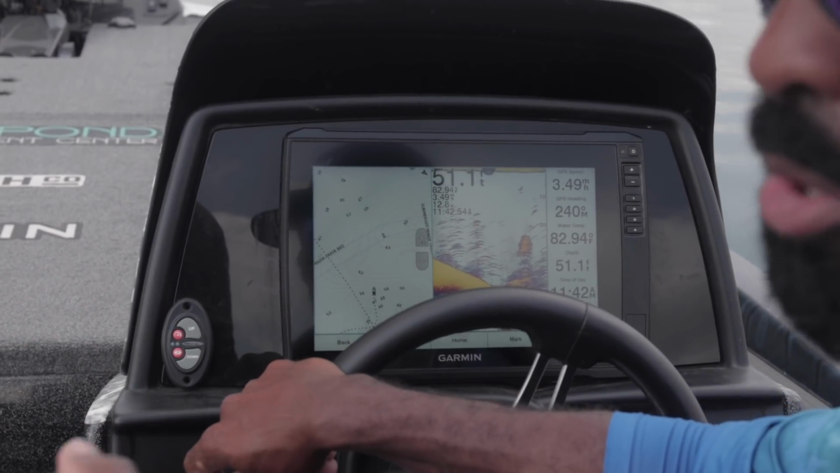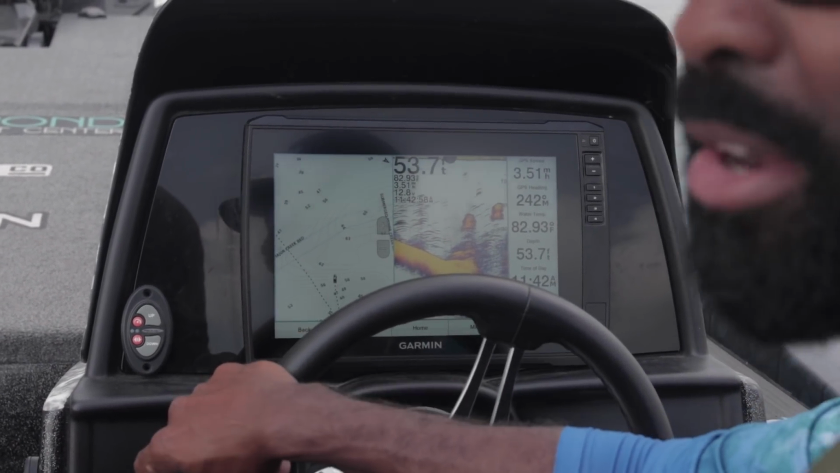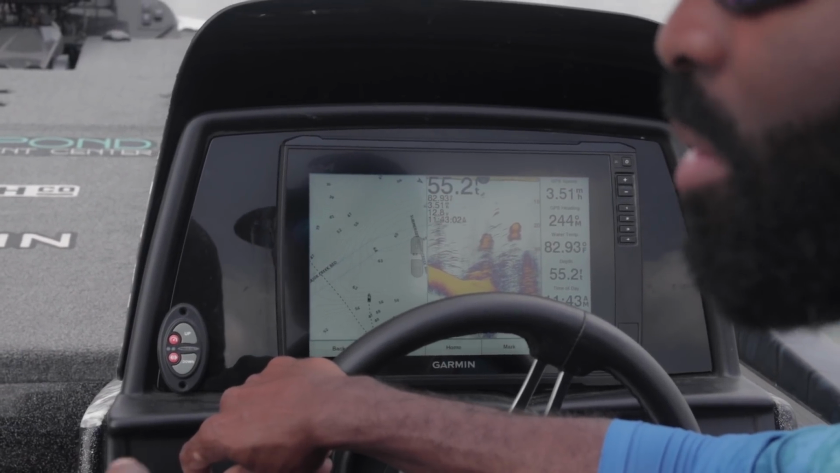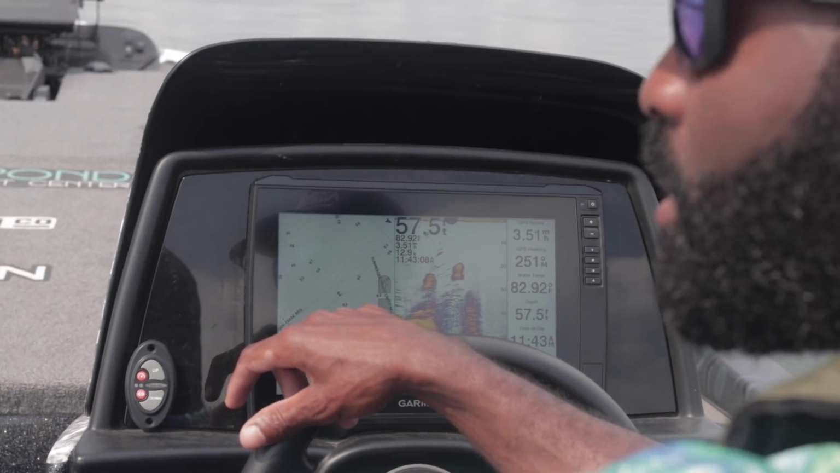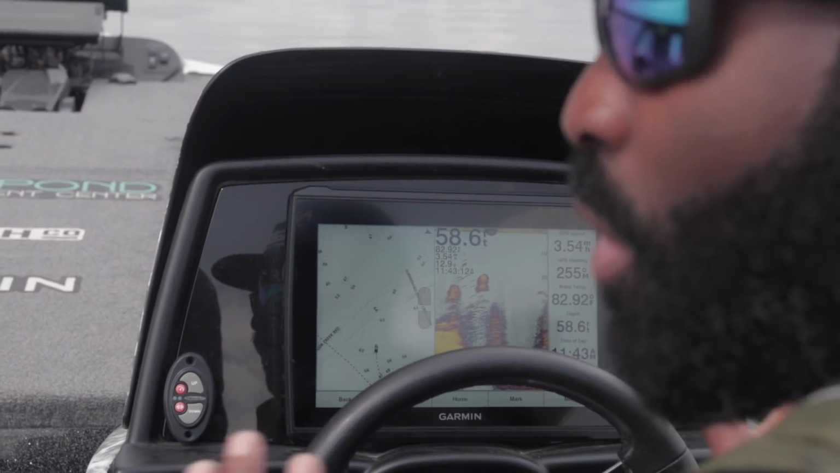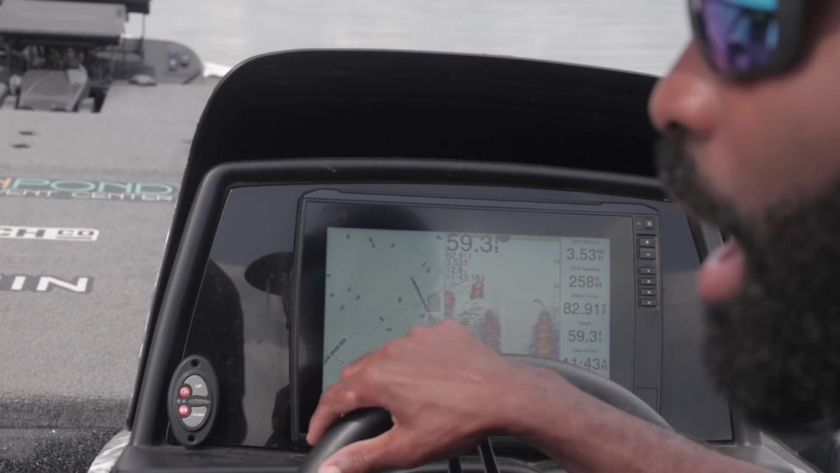A lot of times you hear people say, well, electronics are cheating. They just show you where all the fish are. Well, okay, let me see you come out here and try that way. That's not how it works. It helps you be more efficient on the water. Now I can find stuff more efficiently. I don't have to waste my time all day. It would take me all day to cover just every last one of these points that you can see just here inside of me, not in this whole creek, just here inside of me. But with my electronics, I can just start idling around.